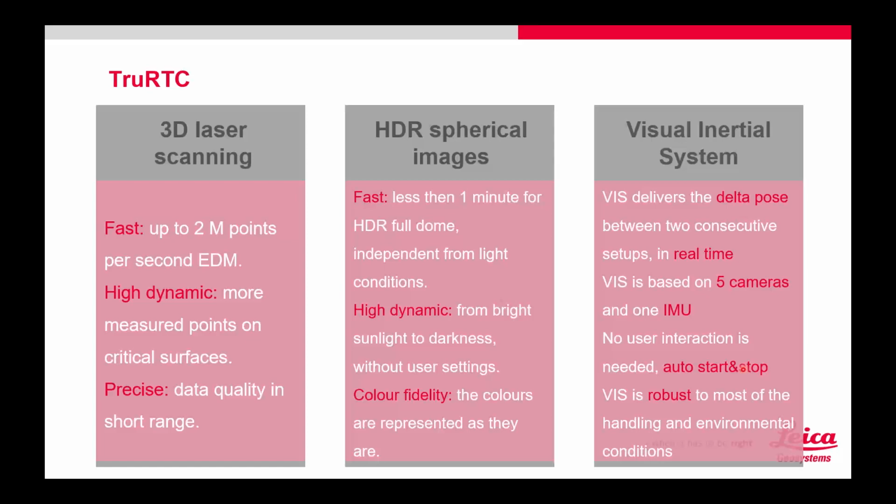So True RTC. What this is talking about is just bringing all these 3 things together. The laser scanning, the imagery, and your inertial system, your Viz system. So we're looking at up to 2 million points per second. Highly dynamic, more measured points on critical surfaces. So you're getting points on black plastic, getting points on things that have poor reflectivity, acute angles, that sort of thing. And you're looking at fast imagery, 1 minute for a full HDR dome.